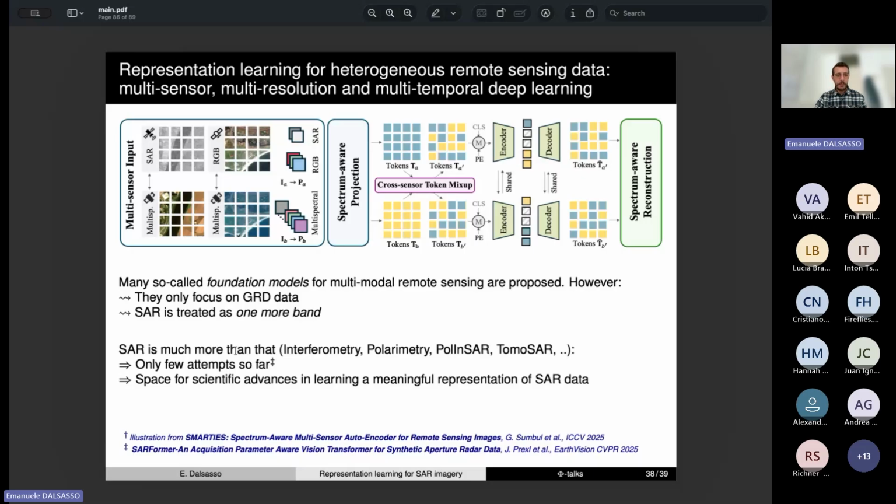And there are only a few attempts to develop a foundation model for SAR images so far. We listened a few weeks ago to the presentation of Jonathan Prexel, who presented SAR-Former, which is a very, very interesting piece of work, which allows extracting geometric features from SAR images.